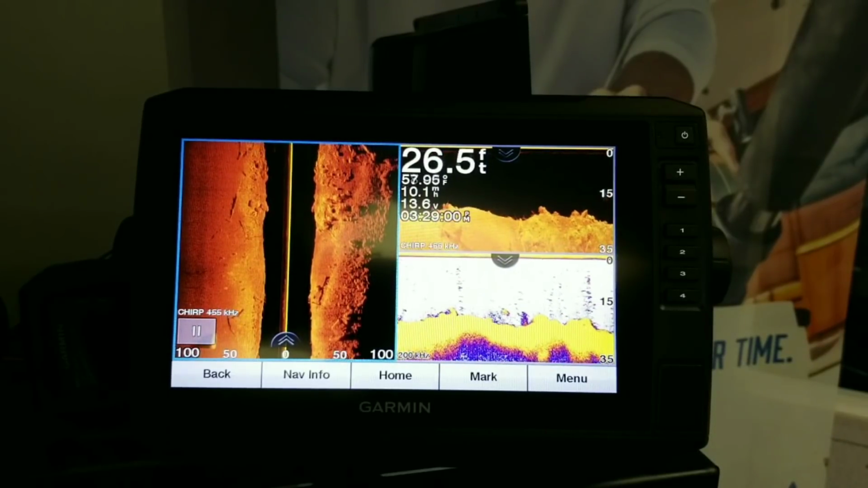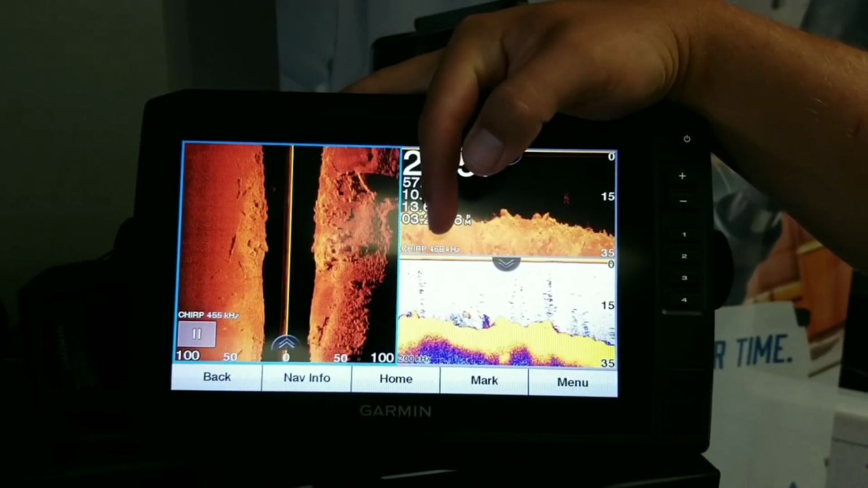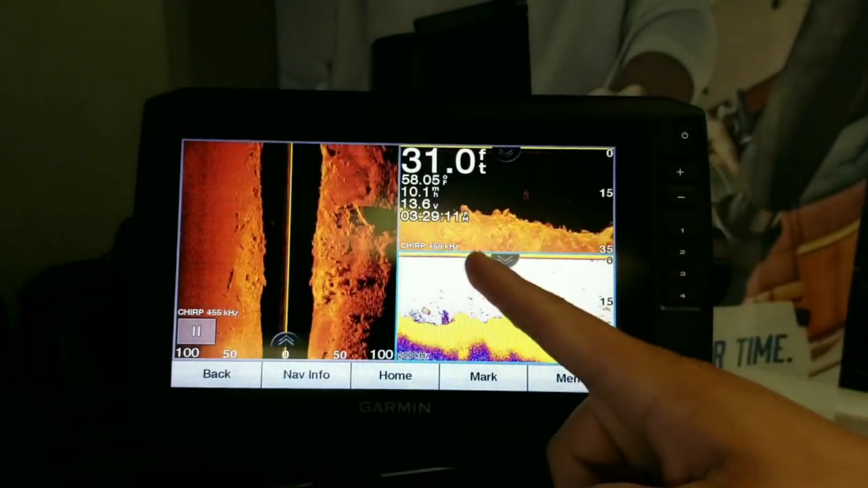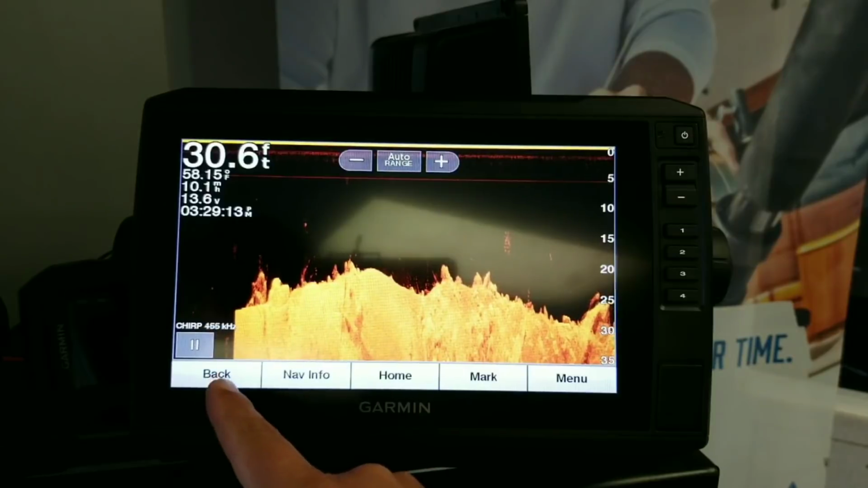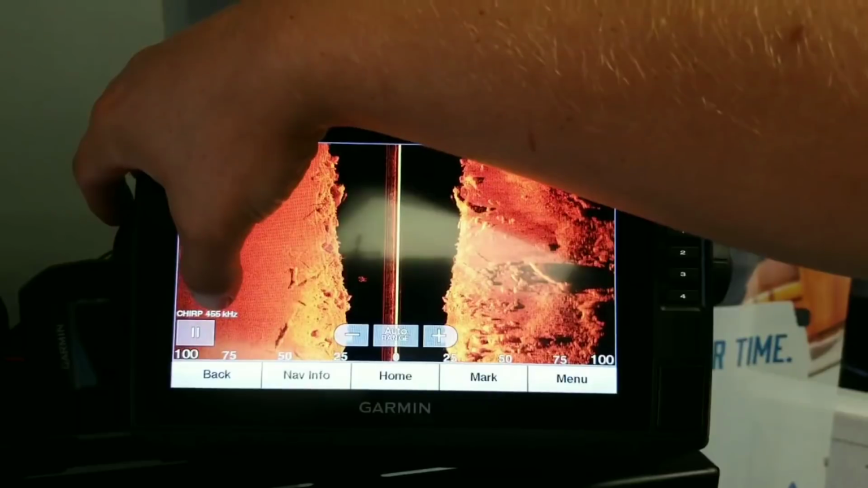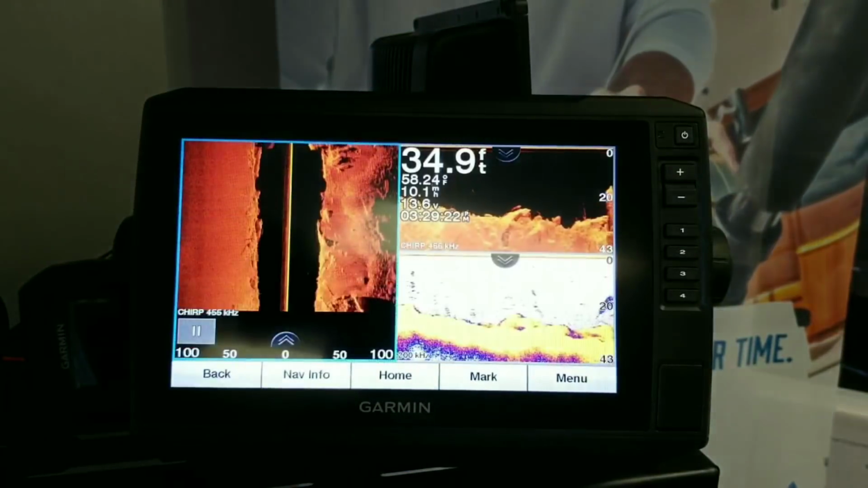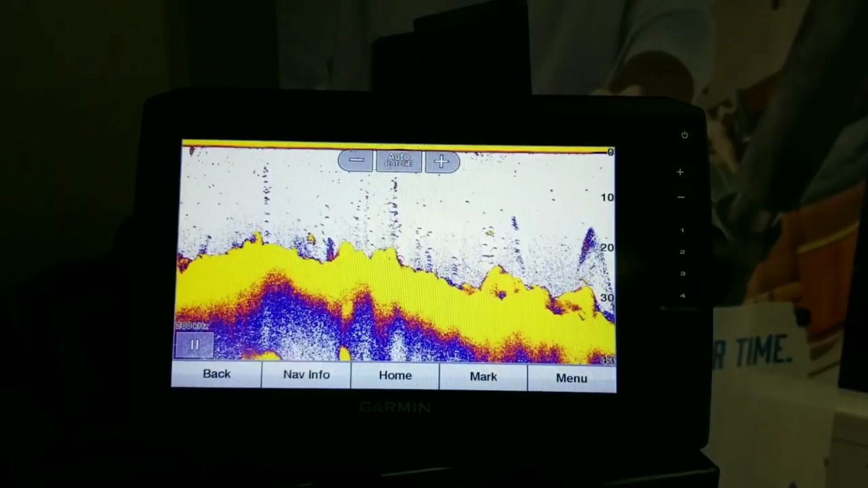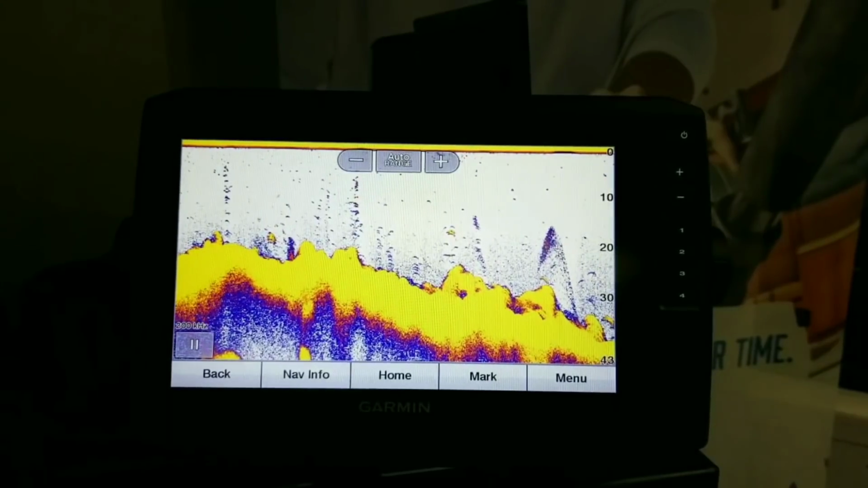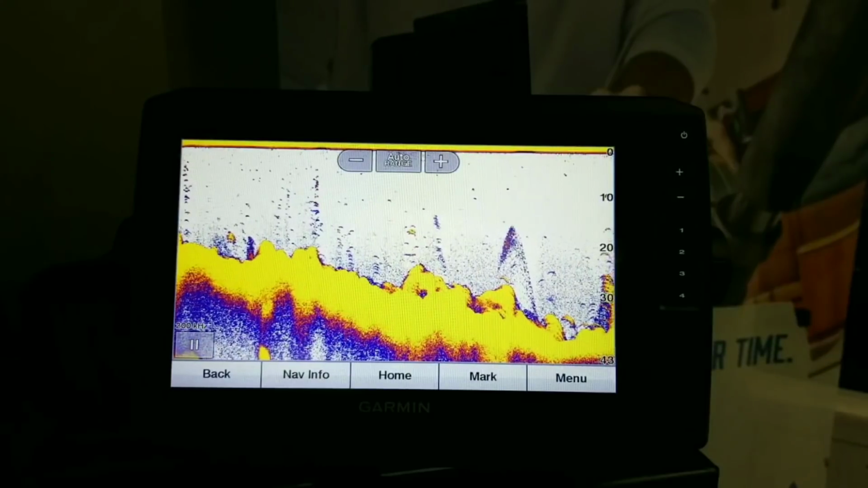Now notice on my Chirp, I'm running a really high chirp on here so that it can read it all. So it's 455 kilohertz here, 455 kilohertz right here. My side view is also 455 kilohertz, and you'll be able to read it right there. It's Chirp 455 kilohertz, okay? But my traditional, because I'm wanting to see the bait schools and I want to be able to read a little bit deeper, is running 200 kilohertz. So that's how we look at it, that's how we read, and that's how we understand basically traditional, clear view and side view sonar.